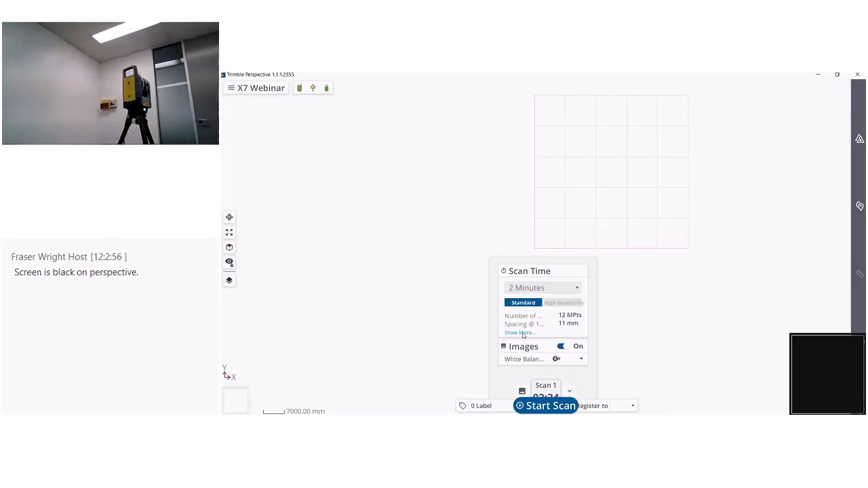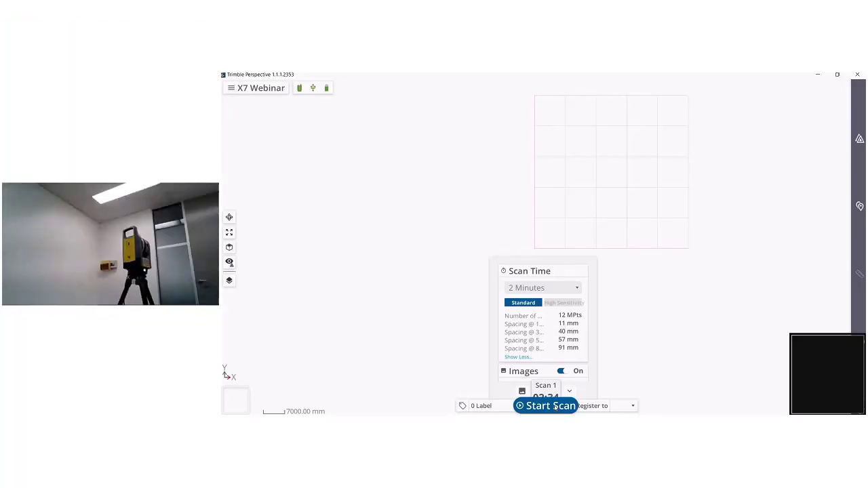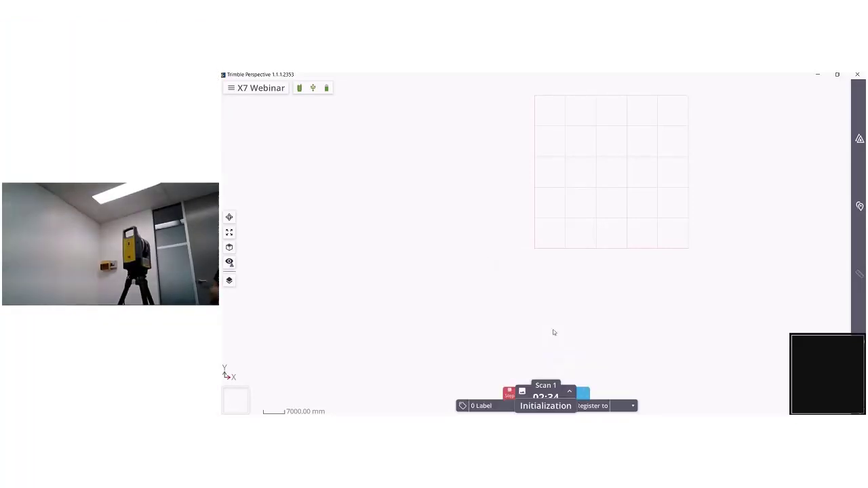So, like I said, I'm in quite a small room. Okay, I've got a 2-minute, a 4-minute, a 7 and a 15-minute option. The 2-minute density will be perfect for me here, 10 mil at 10 meters thereabouts, and I've got my photos on. So that's started up there now for me.